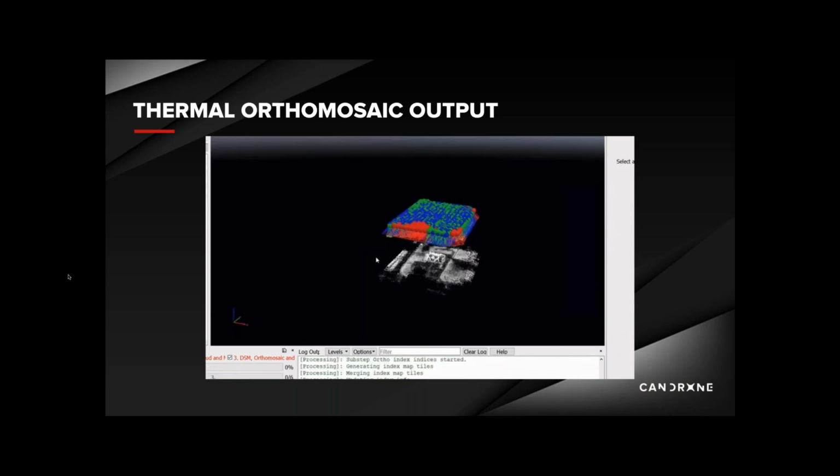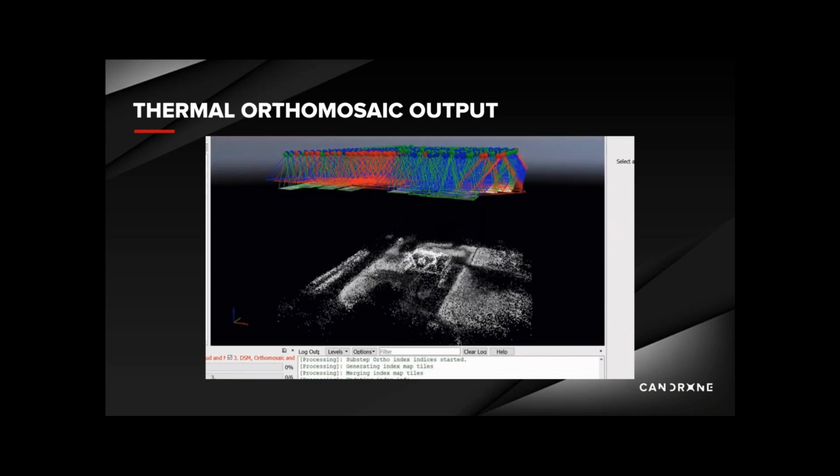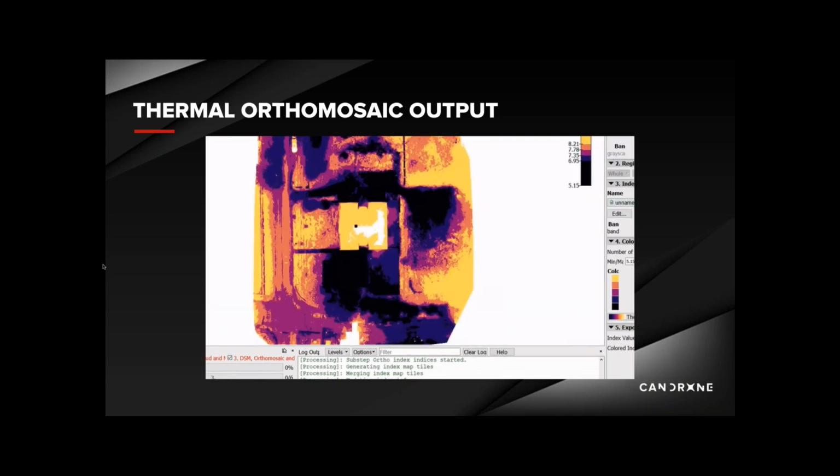inherently to the software, and this is definitely amplified in thermal mapping as the pixels are larger and there isn't a great deal of variation. If there isn't a great deal of variation in your temperature, it can also pose a challenge. So this is one reason that it's important to use a high amount of overlap.